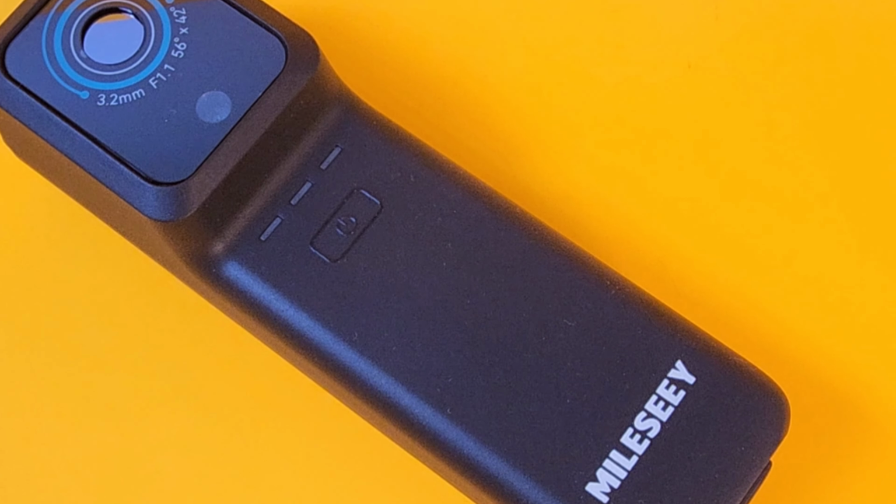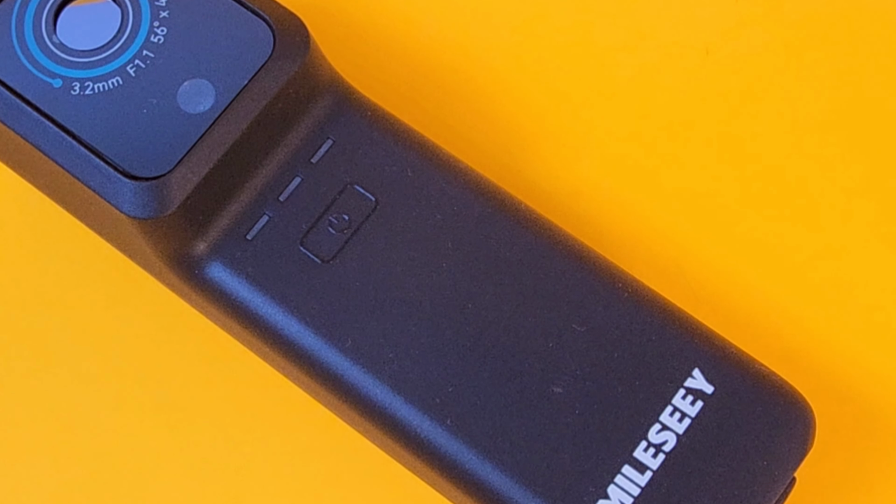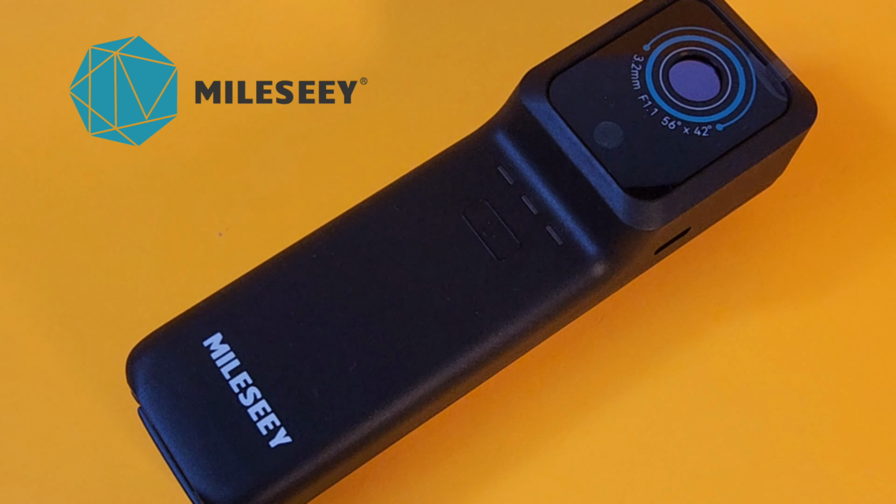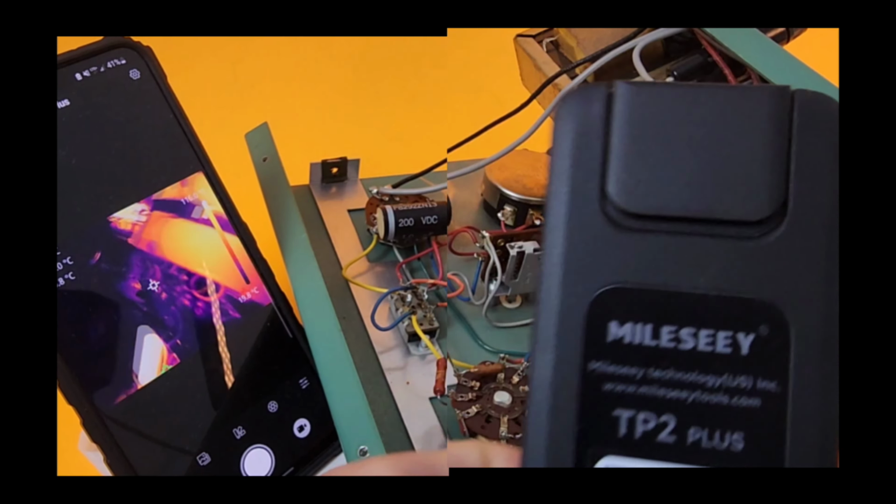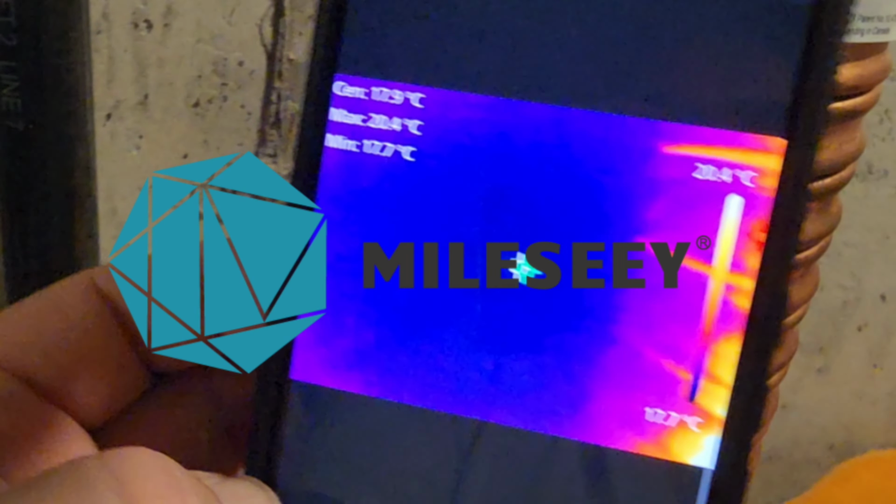Hey, today in the spotlight we have brand new from MiLESEEY, the TP2 Plus thermal camera. Bet you haven't seen this before. Big shout out to MiLESEEY. Thanks so much for sending the TP2 Plus in for this review. MiLESEEY TP2 Plus. Handheld wireless thermal imager.